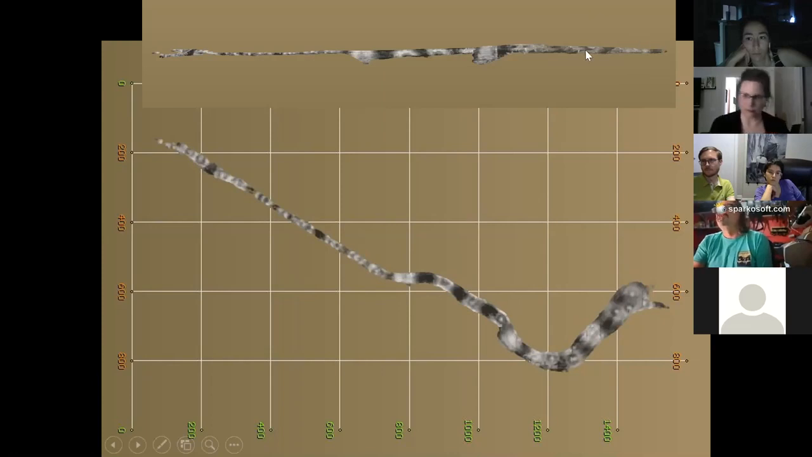Again, here's another profile of that. So here's where we came in. Here's the volcanoes, another one, and then the passage goes on to a breakdown.